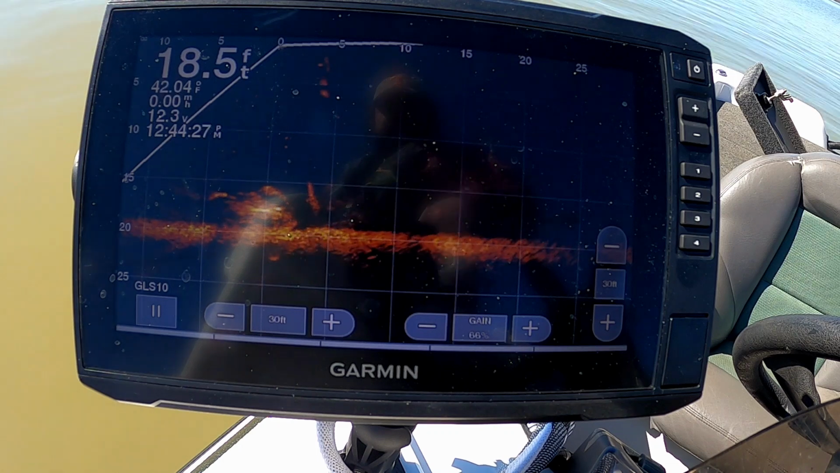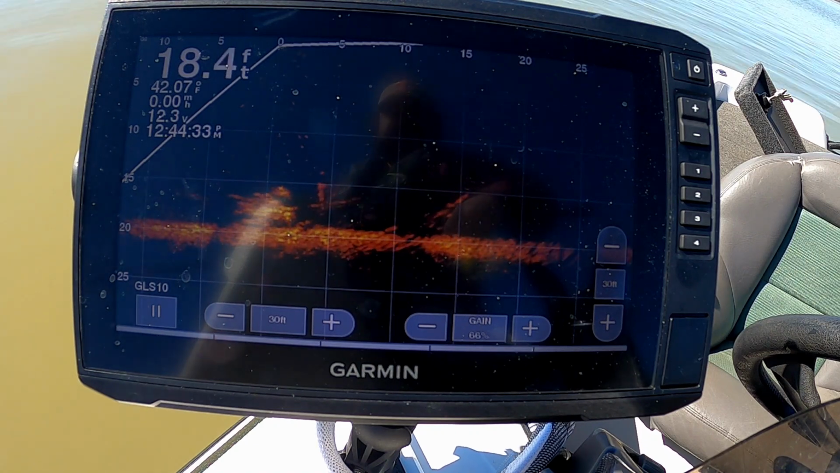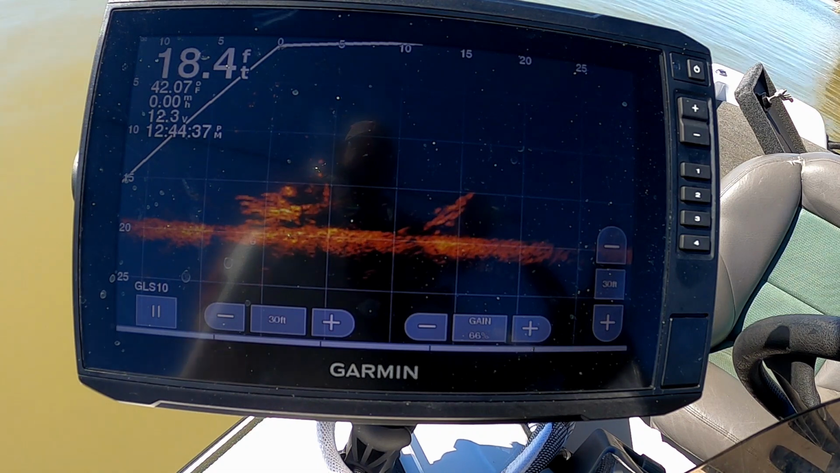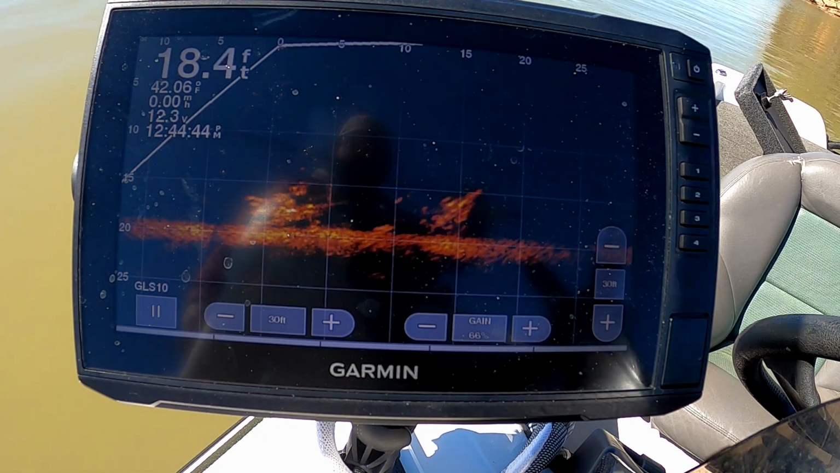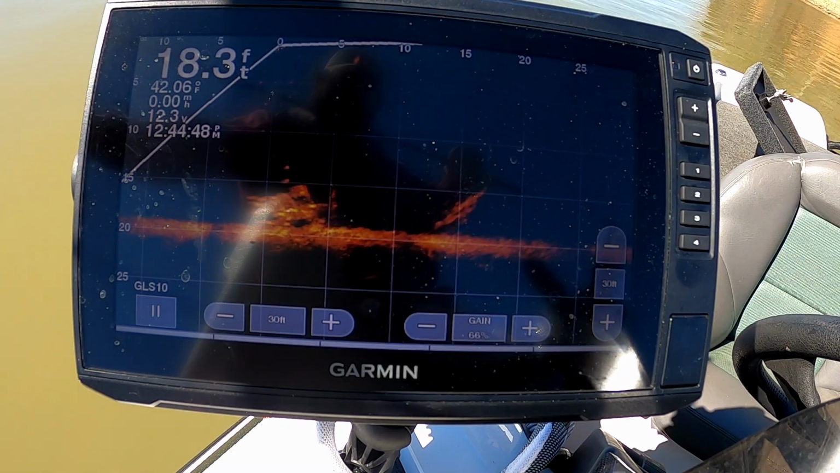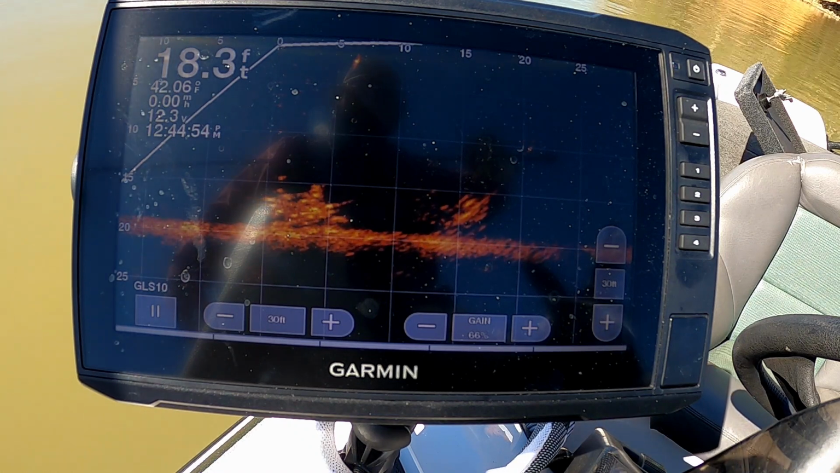And drop straight back on that part of the tree. There's two sections of it. I don't know if it's two trees or not. Swing back over here. Anything to rise. Look, there's a good concentration of stuff in there.